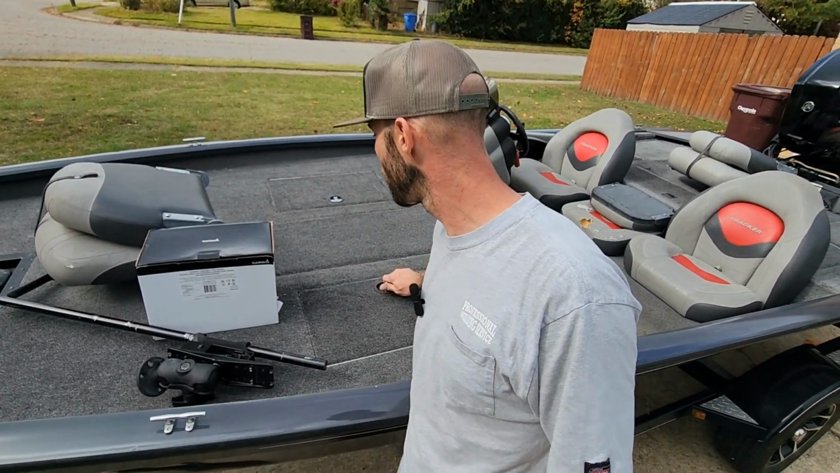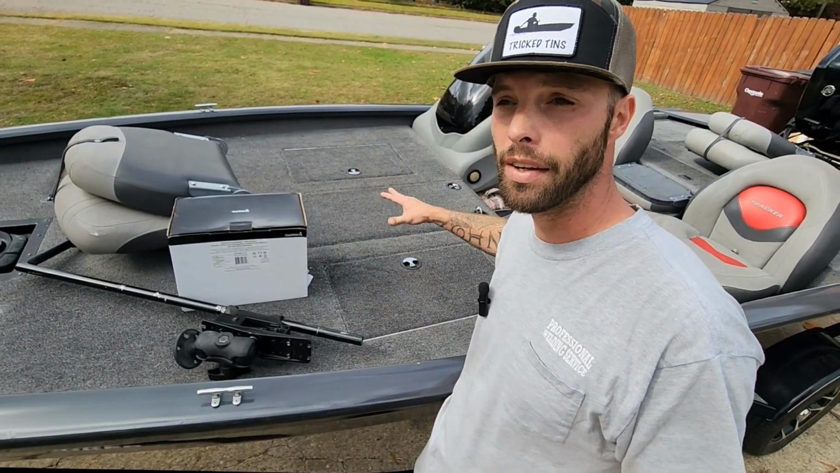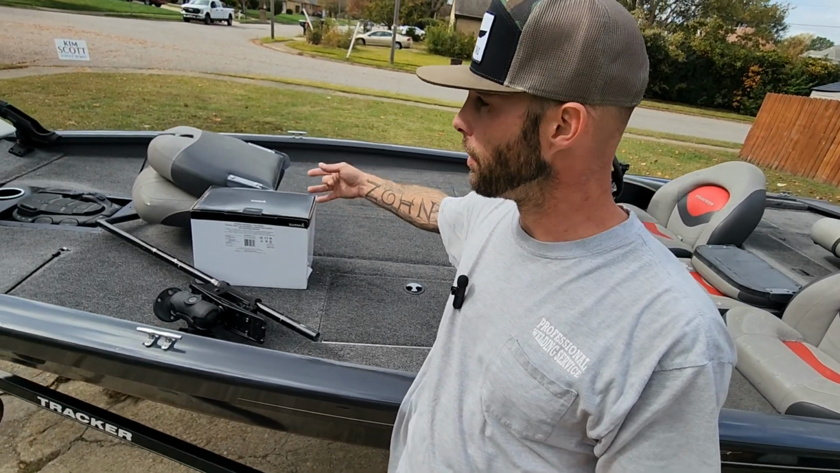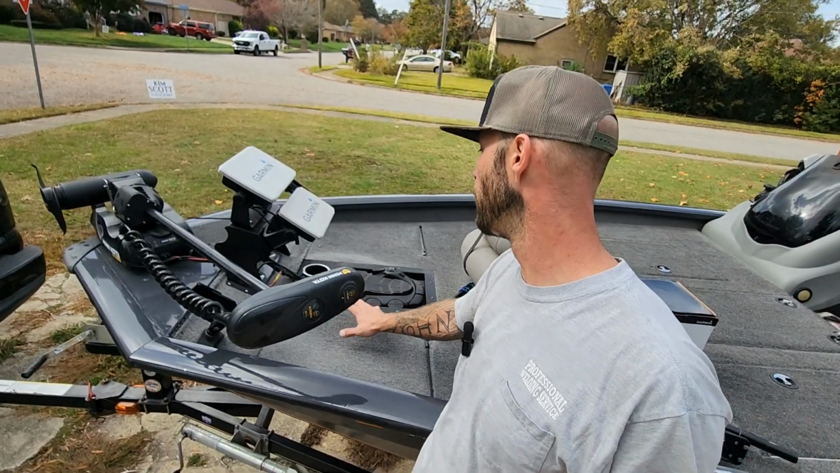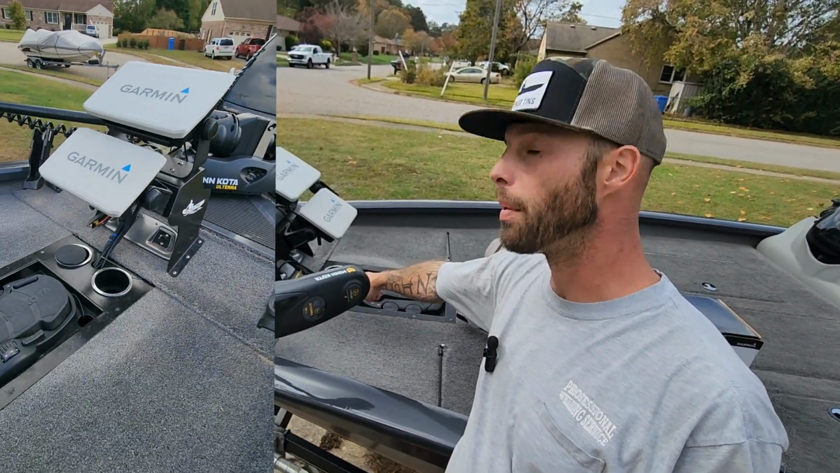But I'm gonna put the black box on the other side. That's the only storage compartment that I have really in the entire front deck, really in the whole boat. I'm gonna put this box inside of there, and I'm gonna run these wires up here. Now, all this stuff up here, this is all custom made. I built all this. This is my Alterra foot pedal tray that I built. It's got the 2 cup holders in it.